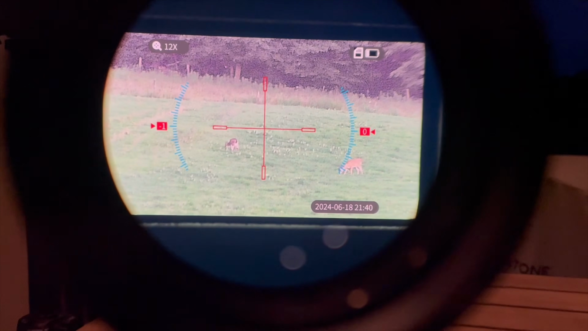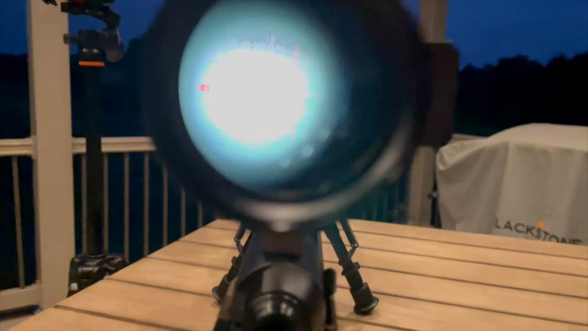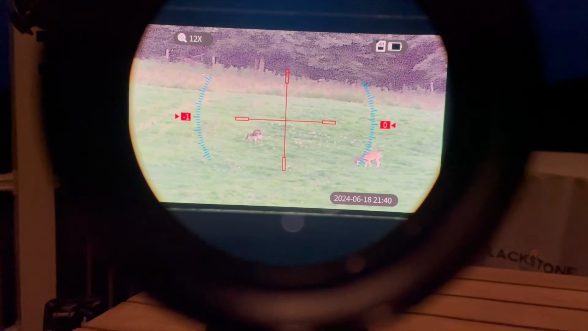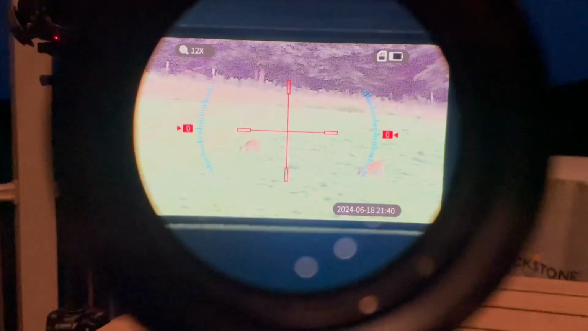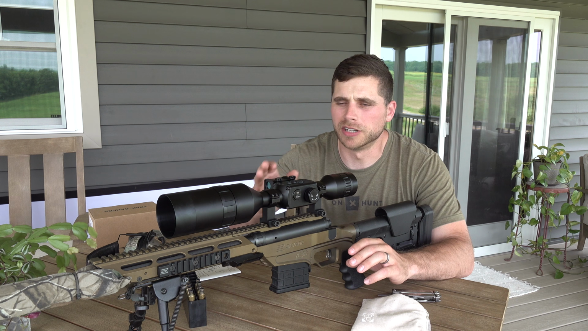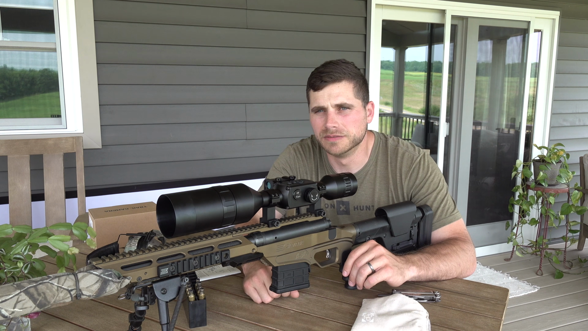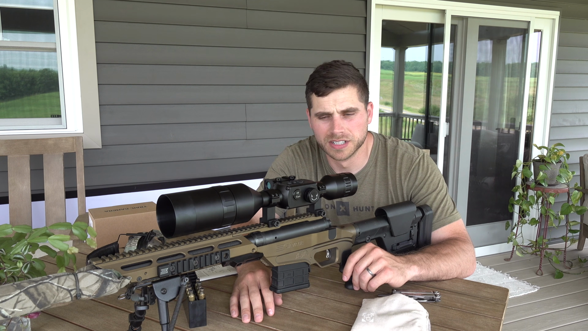And you can have that set in yards or meters, however you want, which is extremely handy as well. Obviously, for me, if I'm shooting a 6.5 Creedmoor and I range something I want to shoot at 600 yards, depending on what round and load I'm shooting, I'll know the drop of that round, and I can adjust accordingly for the shot, knowing what the actual distance is.